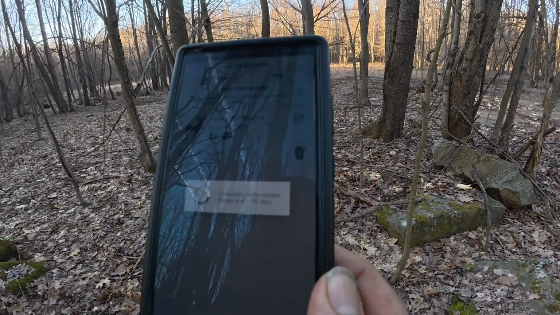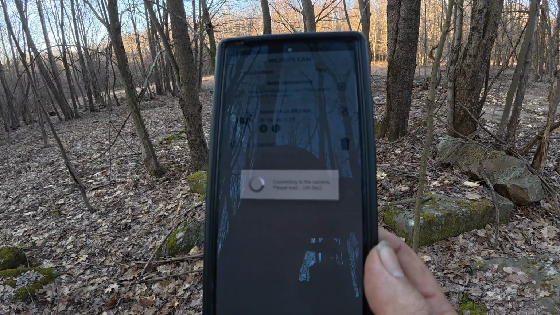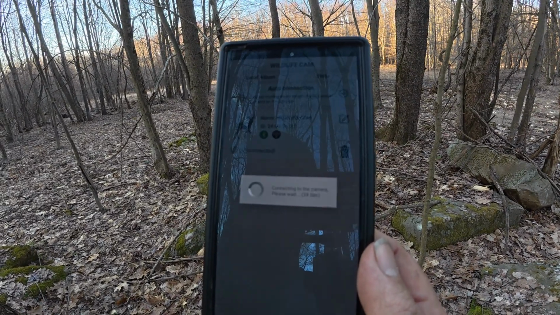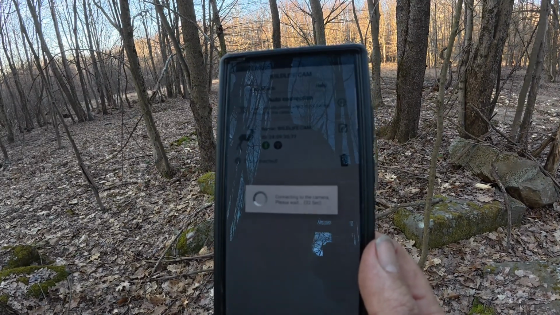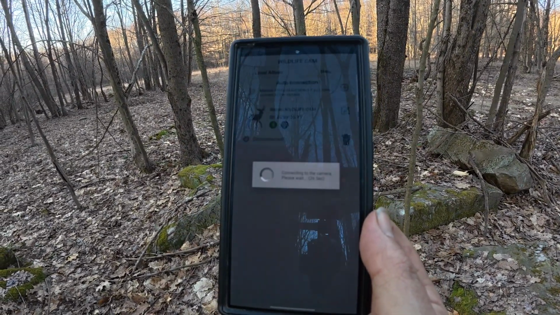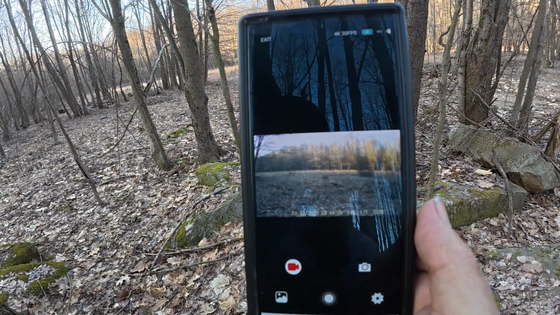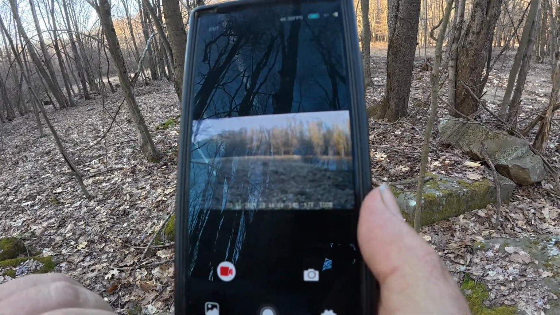But what you got to do, if you're not going to grab the card, okay, I could download all the videos to my phone right now through Wi-Fi without having to touch the camera. And I just want to emphasize too, there is no fee to doing this. It's not a cell camera. This takes a few seconds here. There we go. Okay, we're connected. And it's showing me a live view through the camera in front of me what it's looking at.